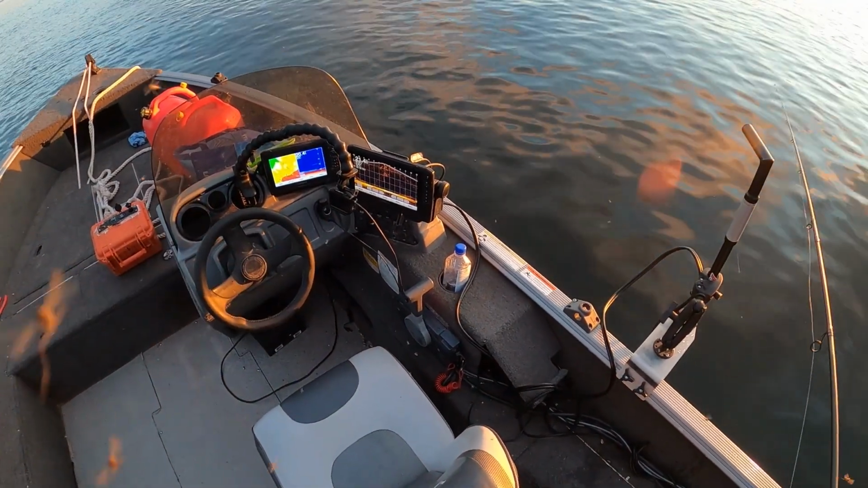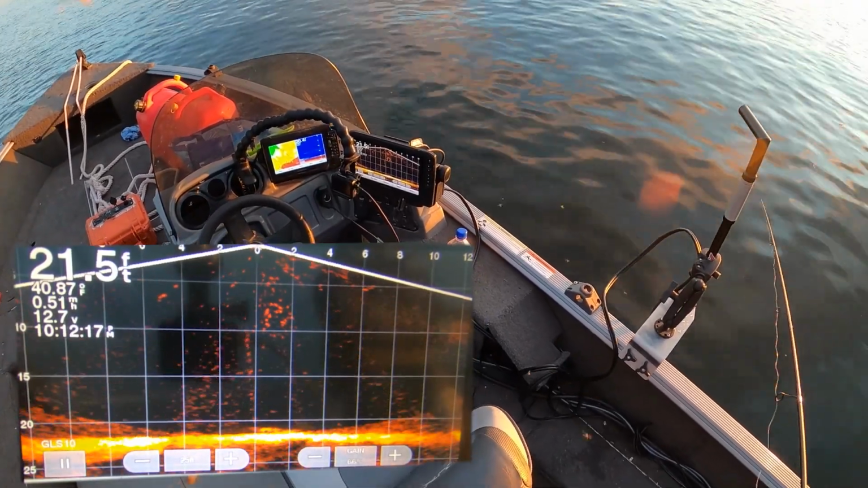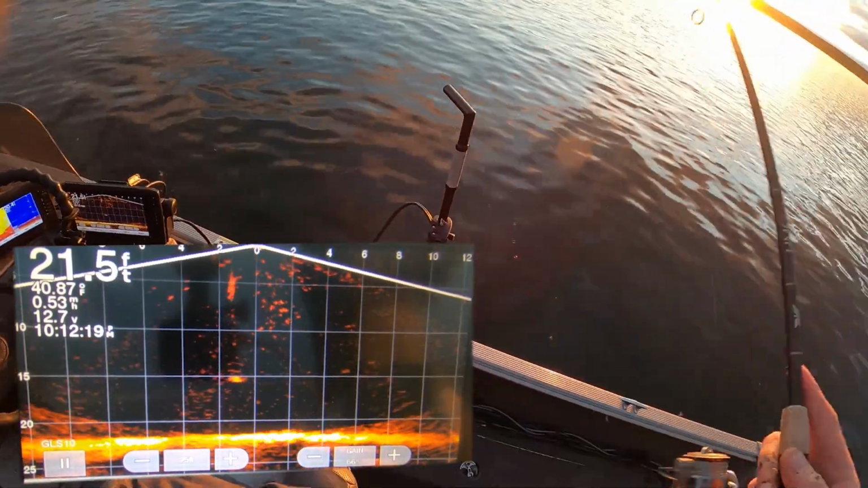There's something suspended. Oh, there's something on the bottom and suspended. Where are they on the Panoptix though? There we go. Got one.